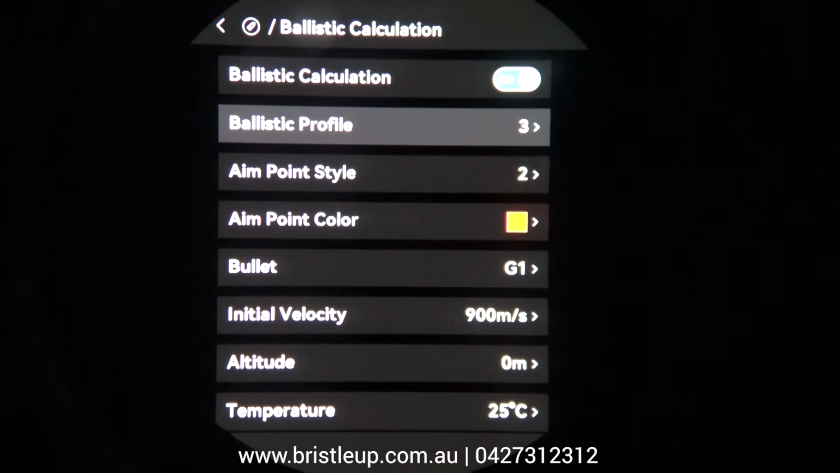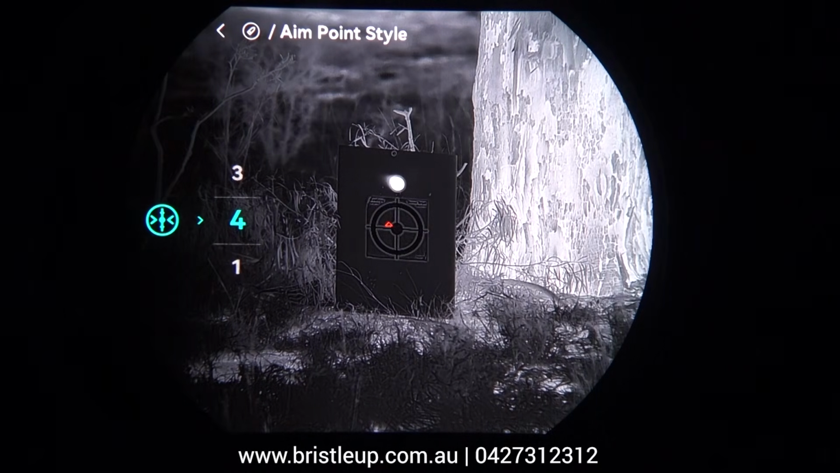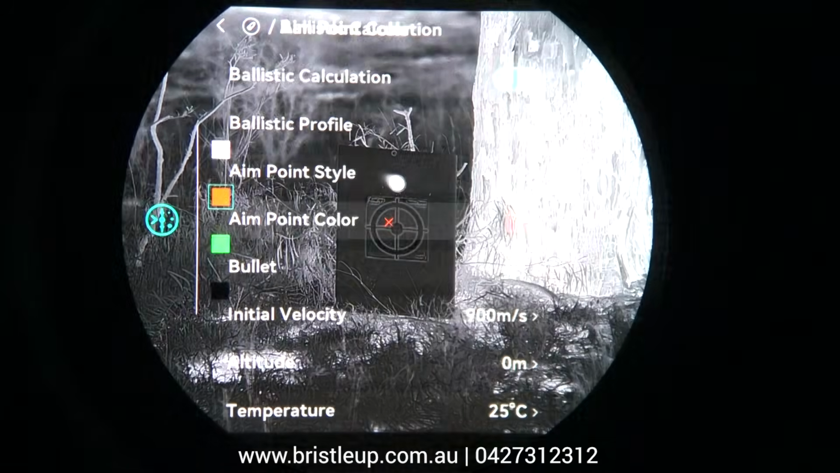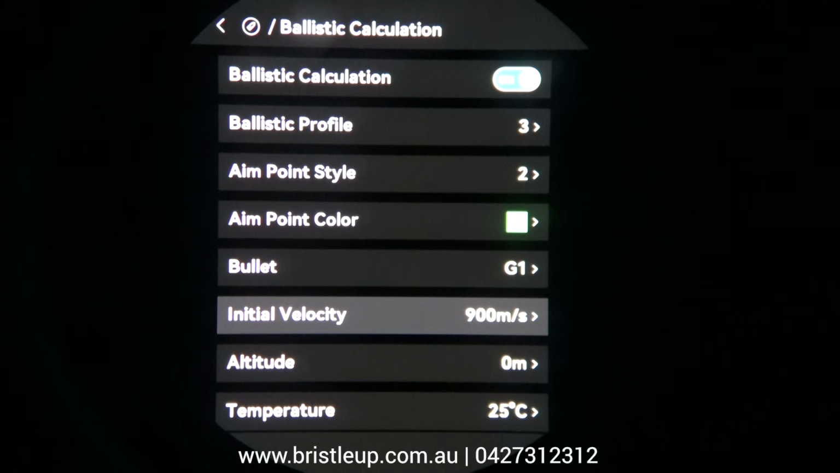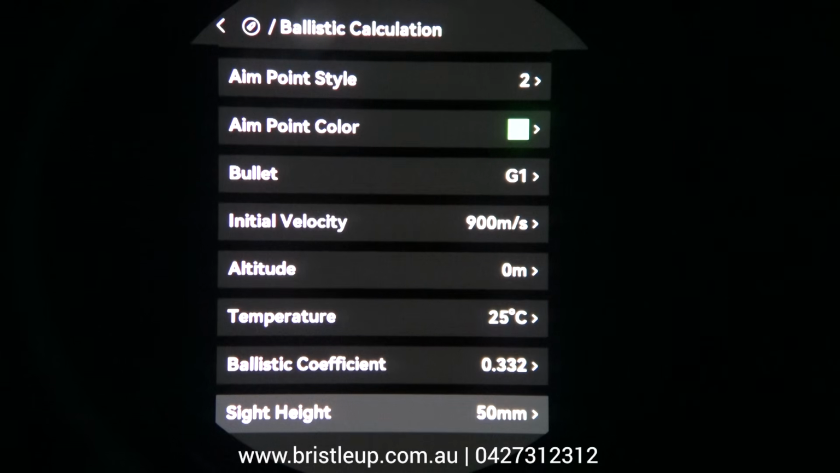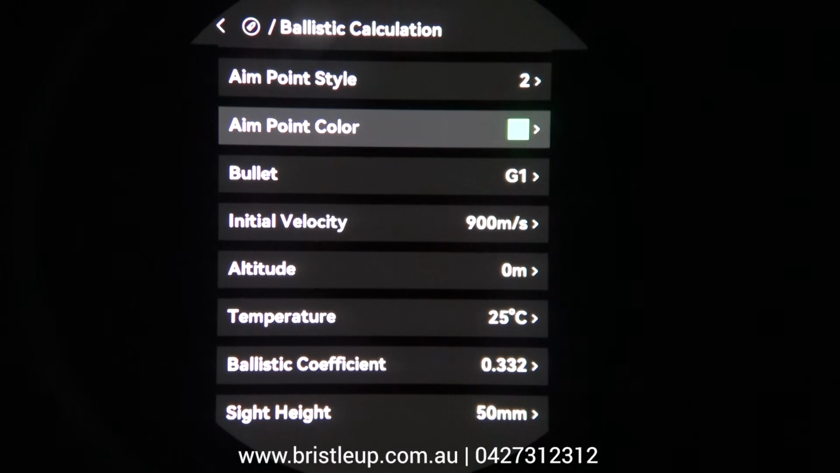Right, so we've got our ballistics profile, point of aim style. This allows us to change what our suggested point of aim reticle will look like. So this is what will appear when you range find, and it gives you an estimate on where the impact will be. We can change our point of aim color, and then we can change the type of ballistics calculation. Okay, our initial velocity, our altitude, and our temperature, our ballistics coefficient, our sight height, and that's pretty much it that you can do directly within the scope.